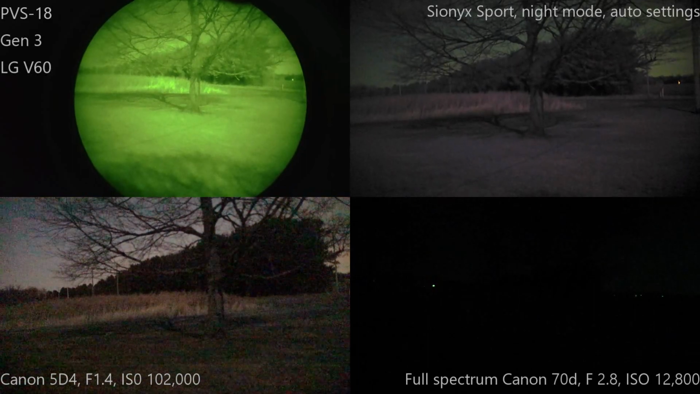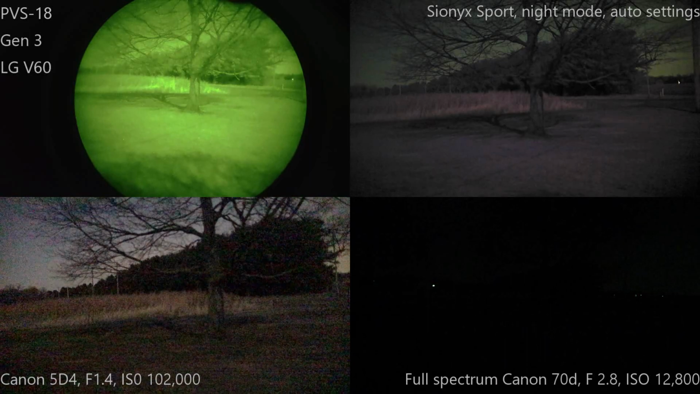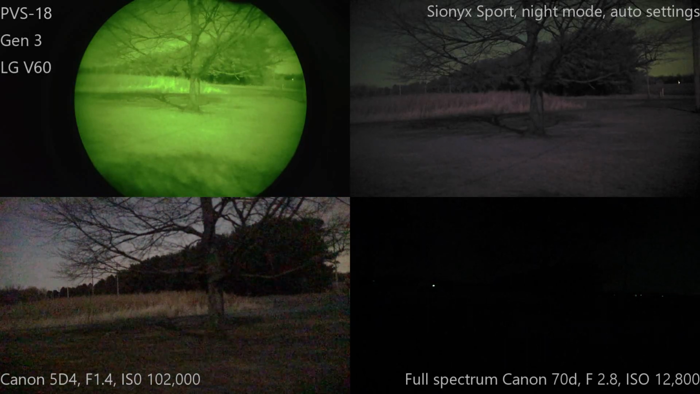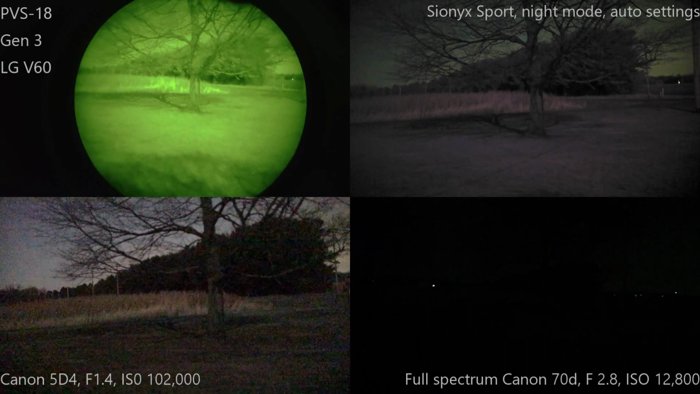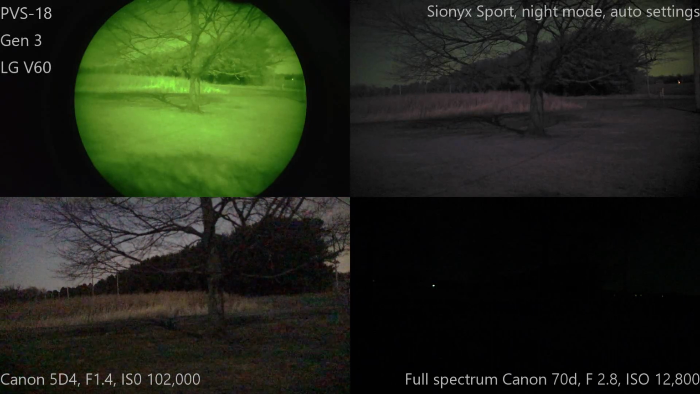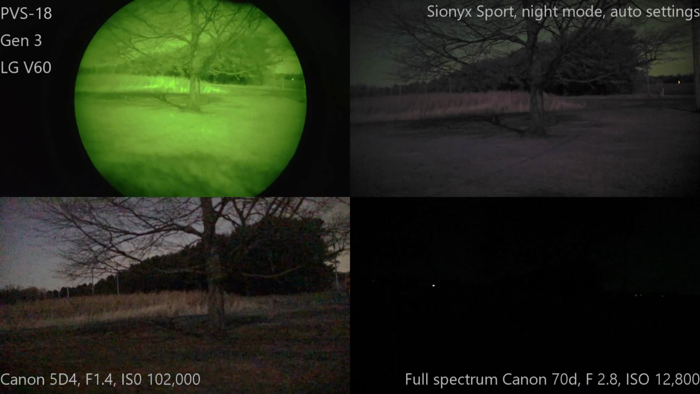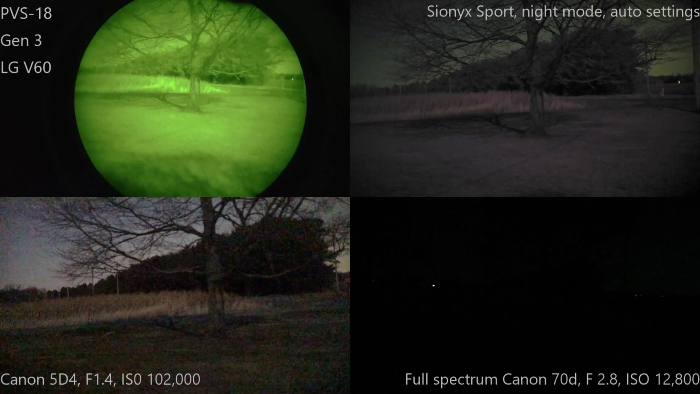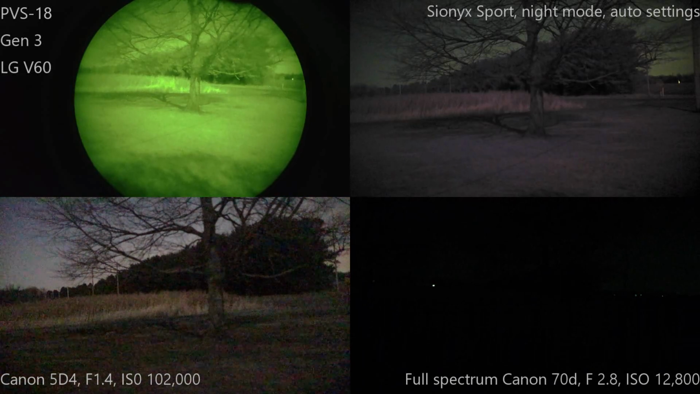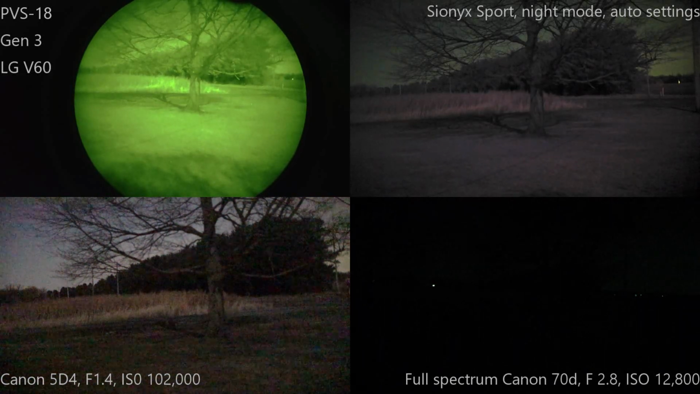Now, one last thing, I'm going to go ahead and turn on an IR illuminator and shine it at the tree and see how that affects each one. It shouldn't do anything to the 5D, but it should affect the other three. Now, this is not a solid, full-size illuminator. This is a handheld flashlight that happens to be 840 nanometers.